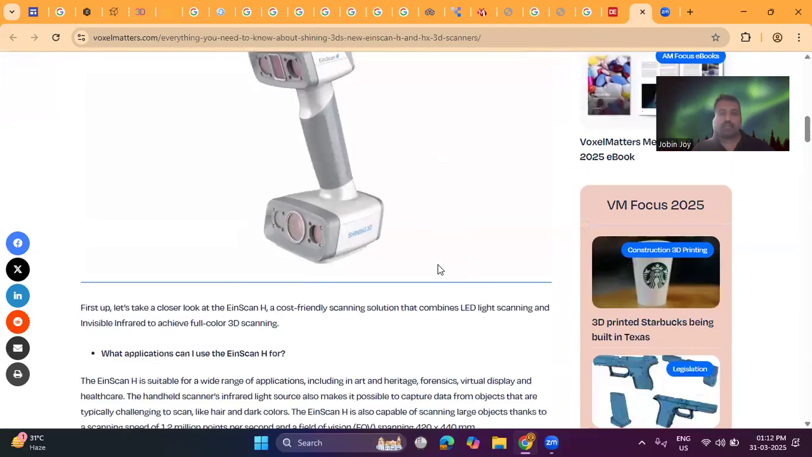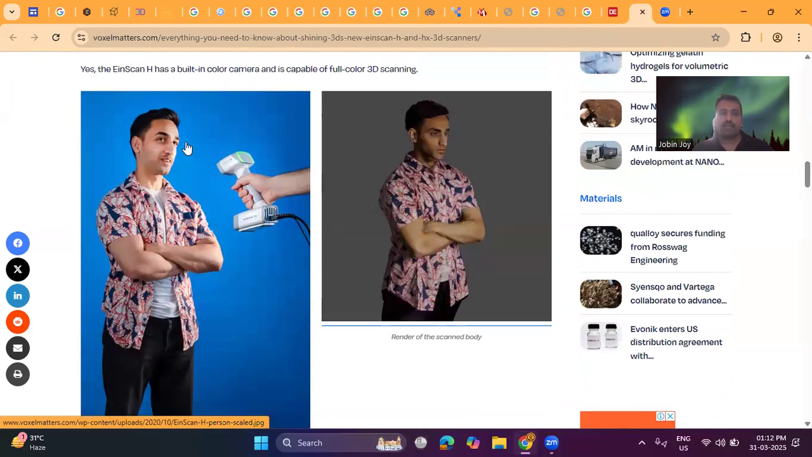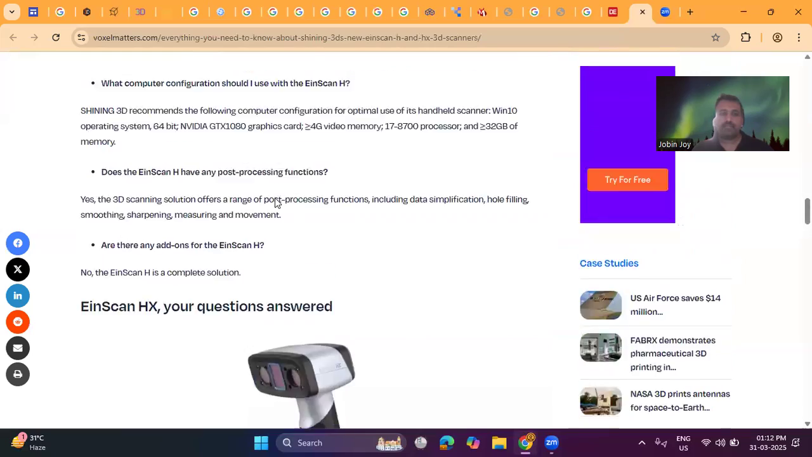Again, this image is showing a few more images. This is scanning a face, and scanning the body of a particular person using the scanner.